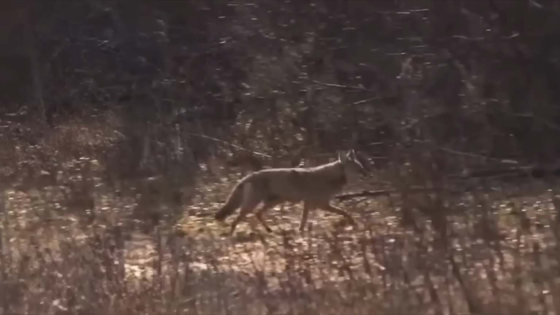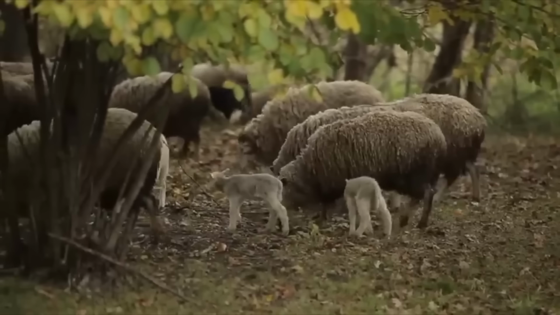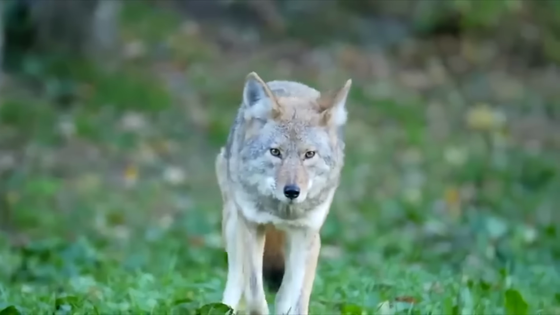Around 3 p.m. the same day, John heard a bunch of commotion in his backyard. He came out to see Casper and the other sheepdog named Daisy with their sheep pinned in the corner. The coyotes had returned for round 2. John says that about half of the coyotes had made it into the pen while the others waited outside.